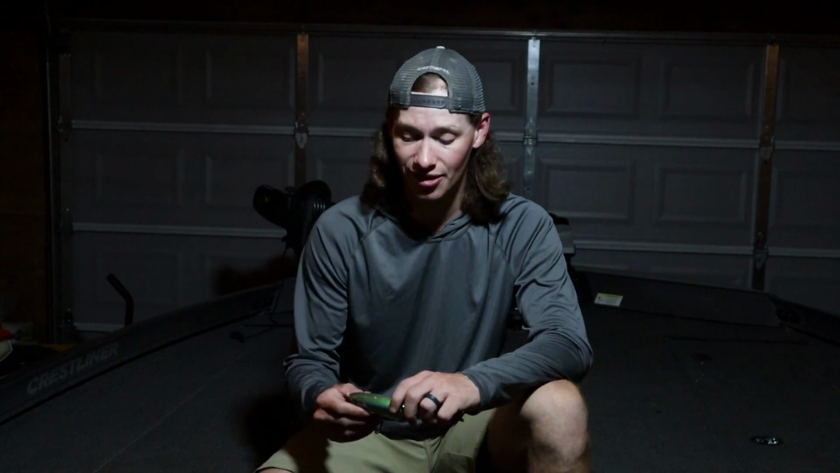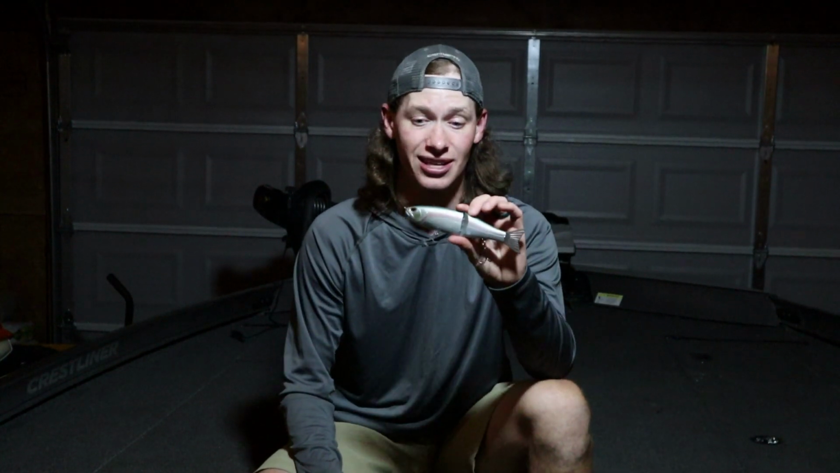Some of these fish in Oklahoma, especially the ones out deep, eat this bait like they've never seen it. It reminds me of how they ate a jerk bait when Livescope first came out, and I would find fish out in open water and they would wreck it because they've never seen a bait out there. It's exactly like that with this glide bait.